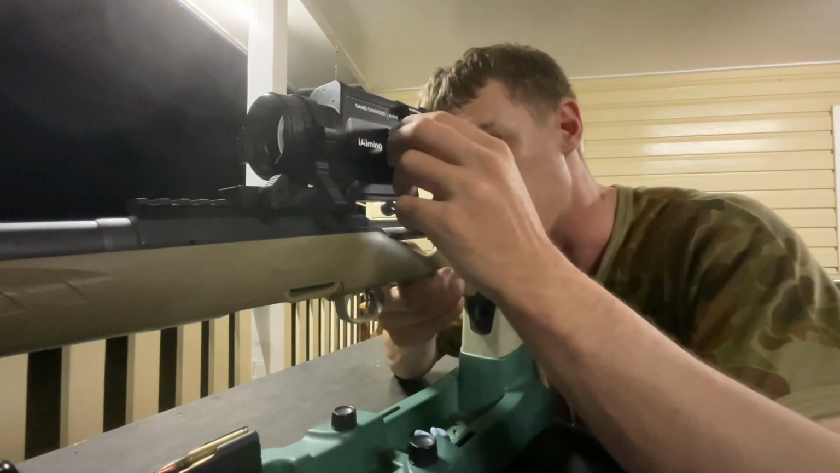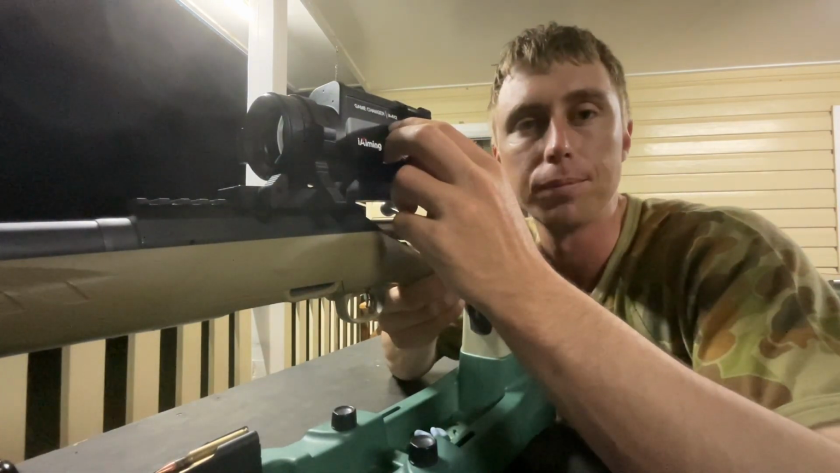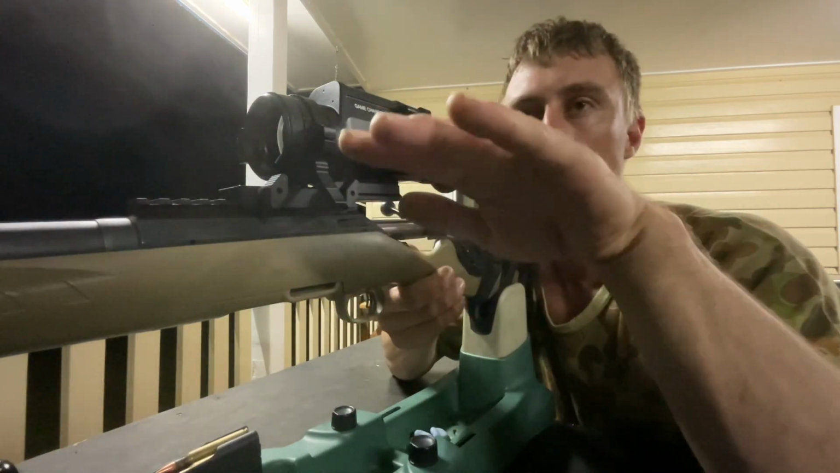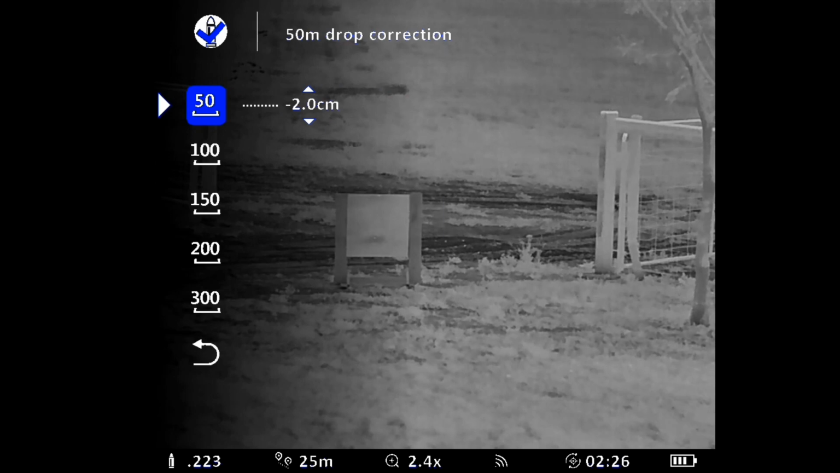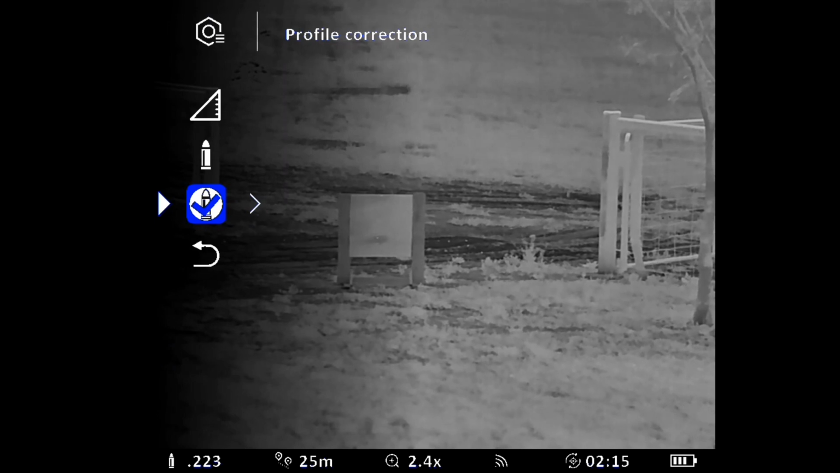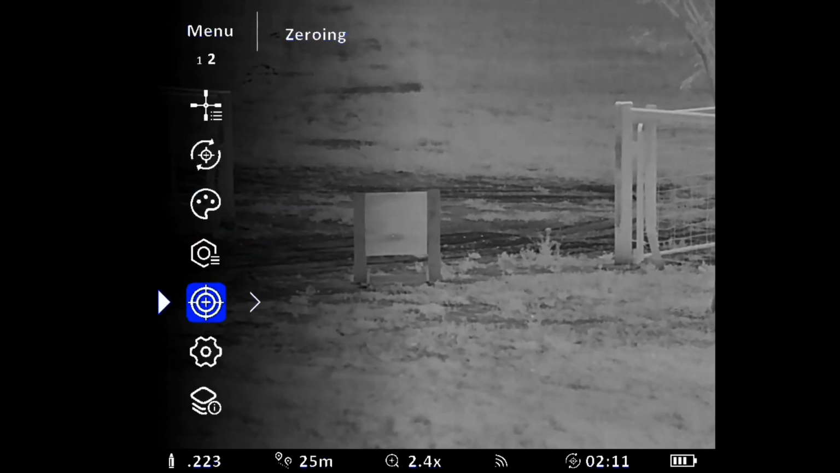But sometimes your trajectory might be a bit different to what's programmed into the scope, so it might drop more or less, so you can compensate. You can go up or minus 2 centimeters, but I haven't fiddled around with that too much, so I'll get out of that and keep moving on.